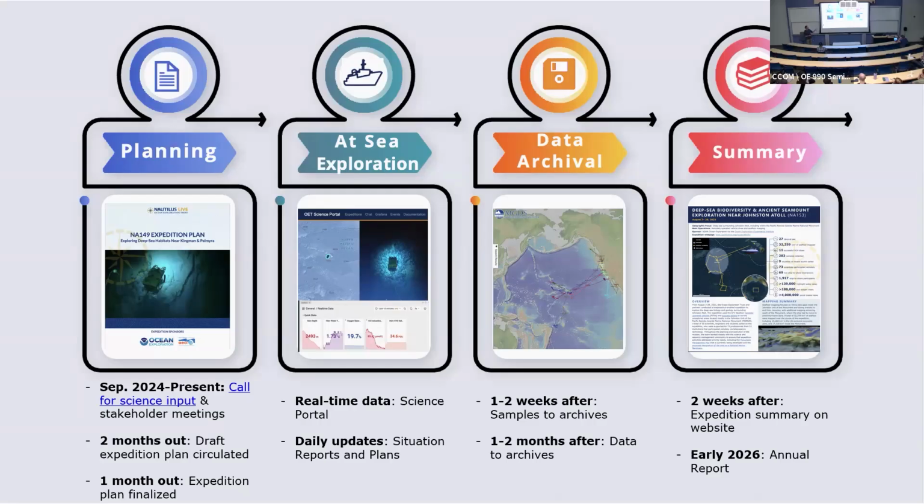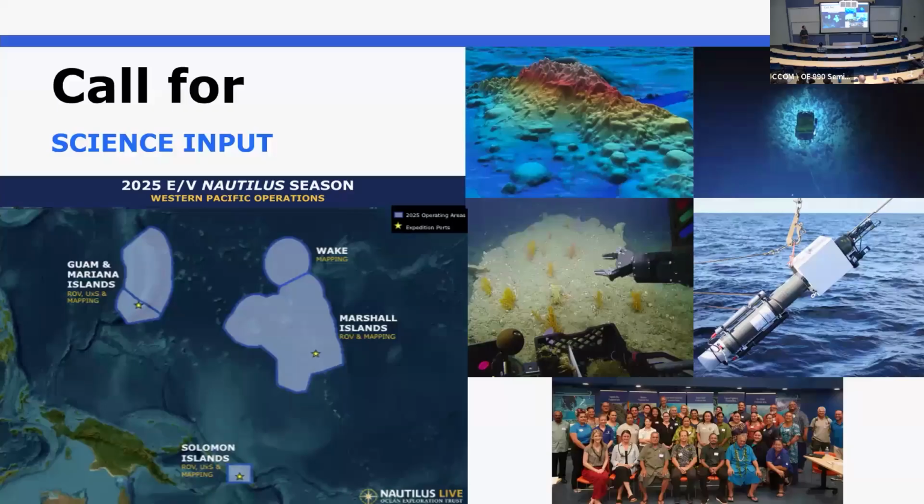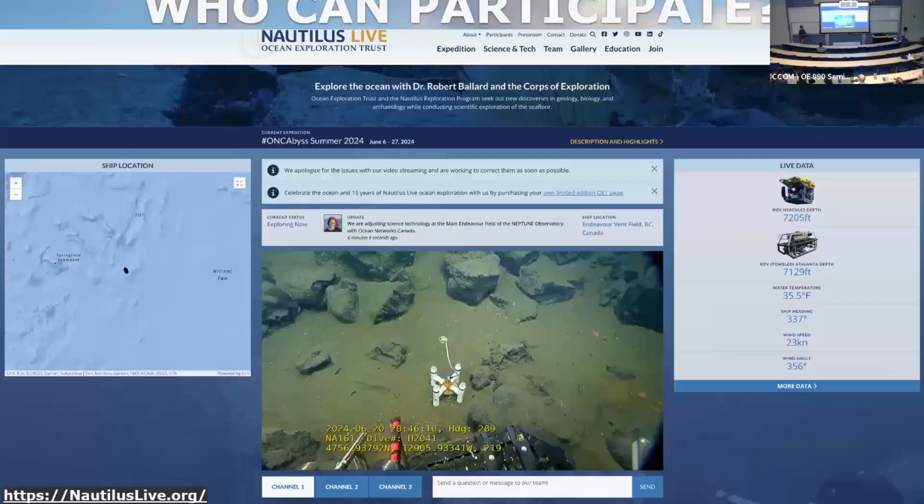And then within 2 weeks after an expedition, we'll have a quick 2-pager. What did we discover? What were the key accomplishments of that particular expedition? And then every year we'll have a detailed annual report, with a lot more granularity about what we found, what we discovered, and what was new and interesting. So this is the call for science input. We'll come out and show you where we're going for the year, and we'll ask for feedback. That's coming out for next year in a little while.